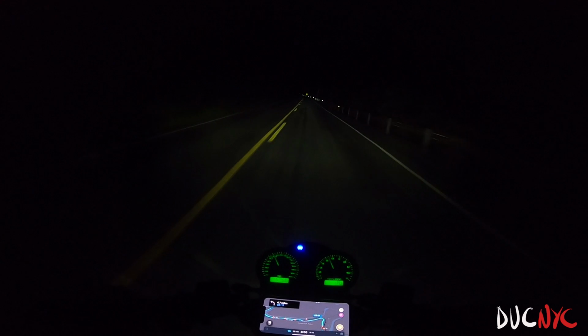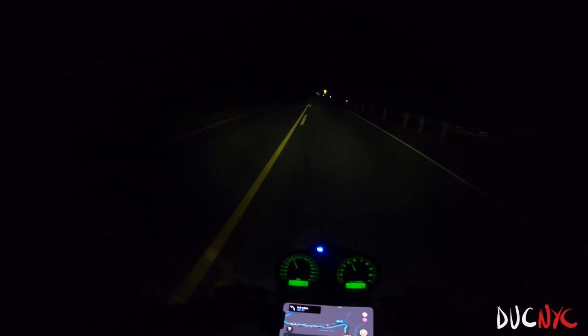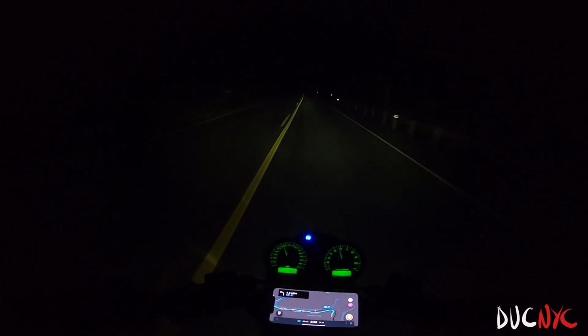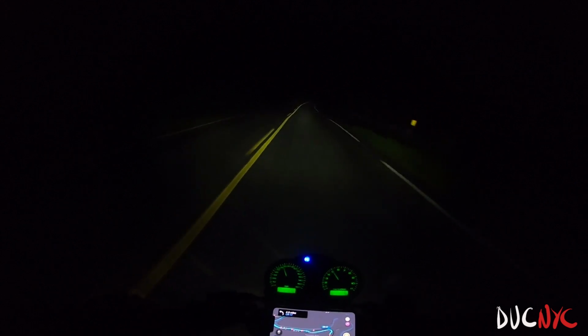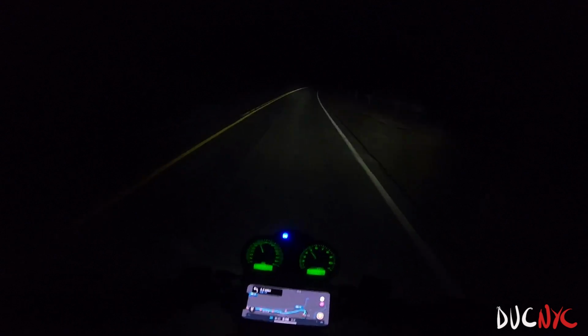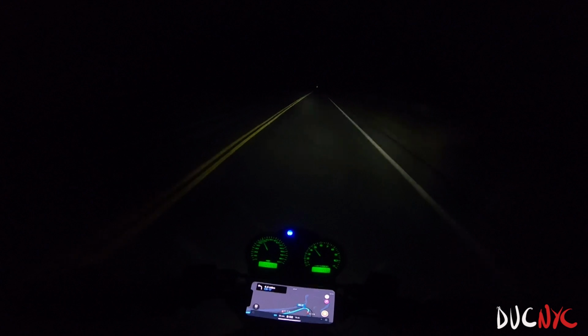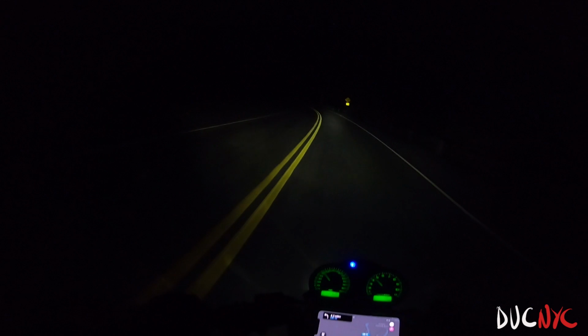I gotta be on the lookout for deer, because them's is the real enemy. Then you look, there'll be no other cars. Just me. Sharp little turn coming up. The stars, gorgeous.